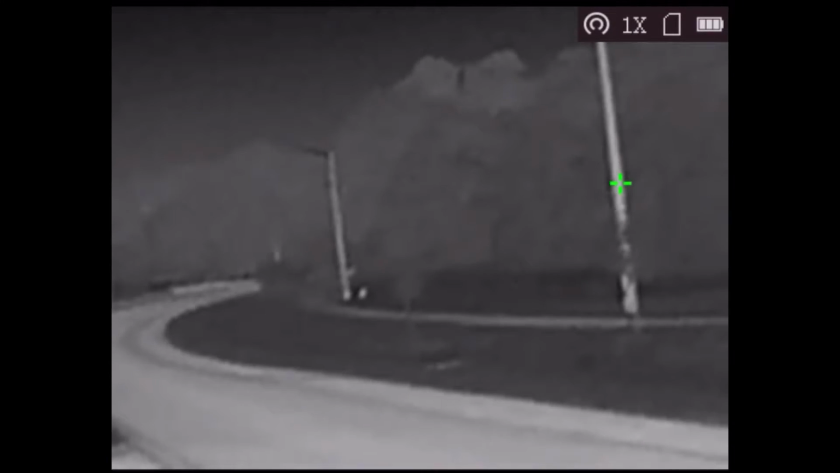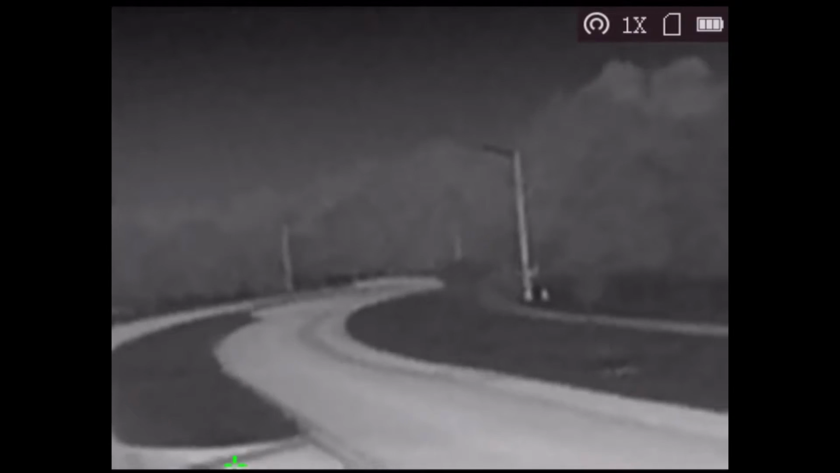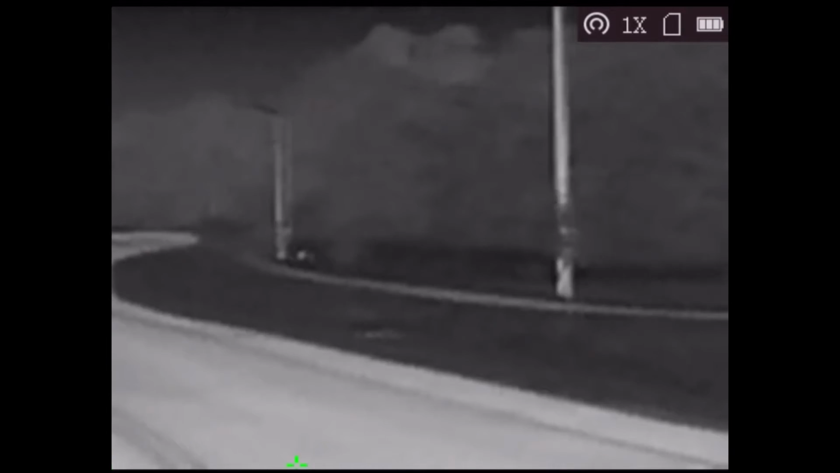Well, I already know, but I'm gonna say that the positive identification range on this thing is 75 yards and less. And that's just what I'm going to go with from the experience that I have with it so far. So I got about 8 minutes of these, but I shortened it down because I got a bunch of clips I want to show.